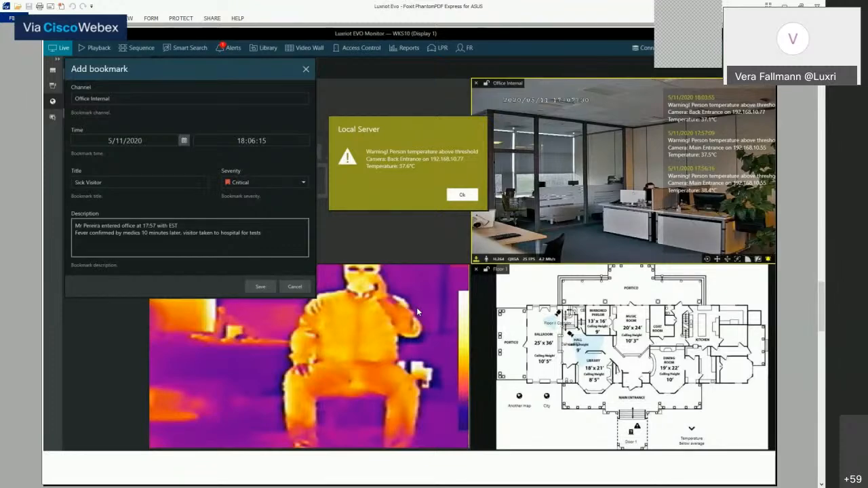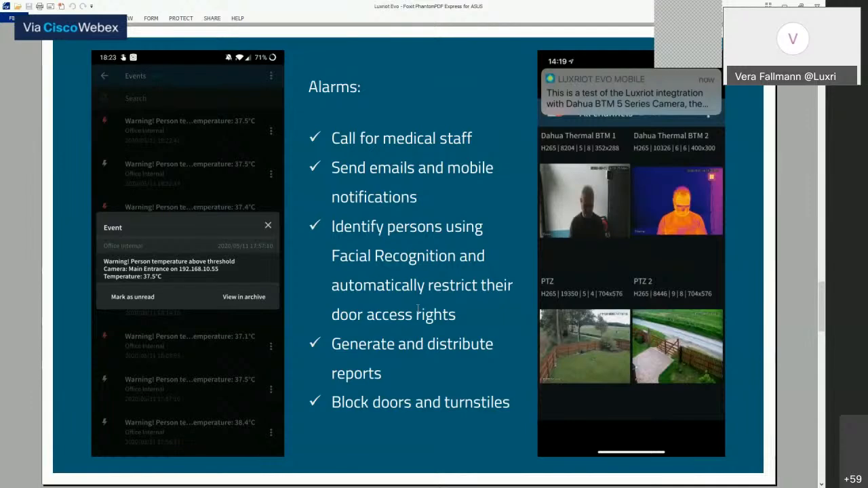Automatic scenarios include not only standard alarm notifications like highlighting the target cameras on the maps, on the screens, or putting them directly to the screen, but, just to name a few, you can call immediately for medical staff by triggering external systems of all kinds, send mobile notifications and emails with or without snapshots, then identify persons with face recognition software and automatically restrict their door access rights, for example. Also generate, display, and distribute real-time and retrospective reports with statistics. And of course, block doors, gates, or turnstiles.